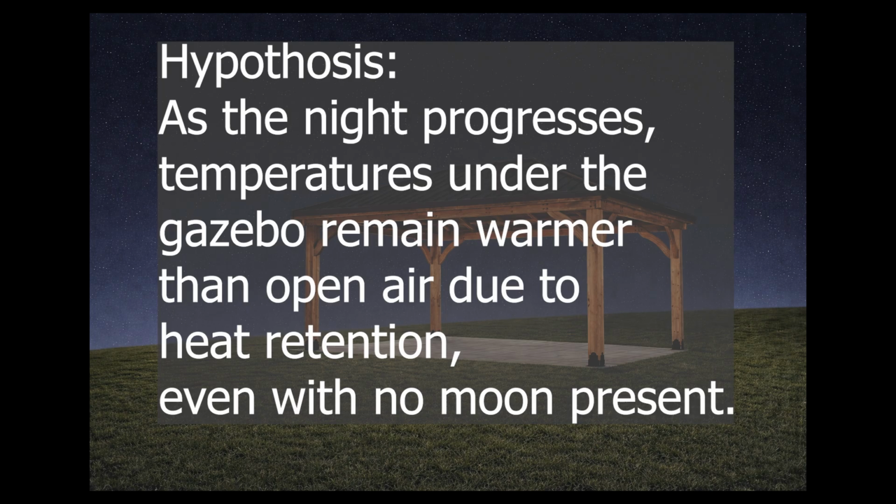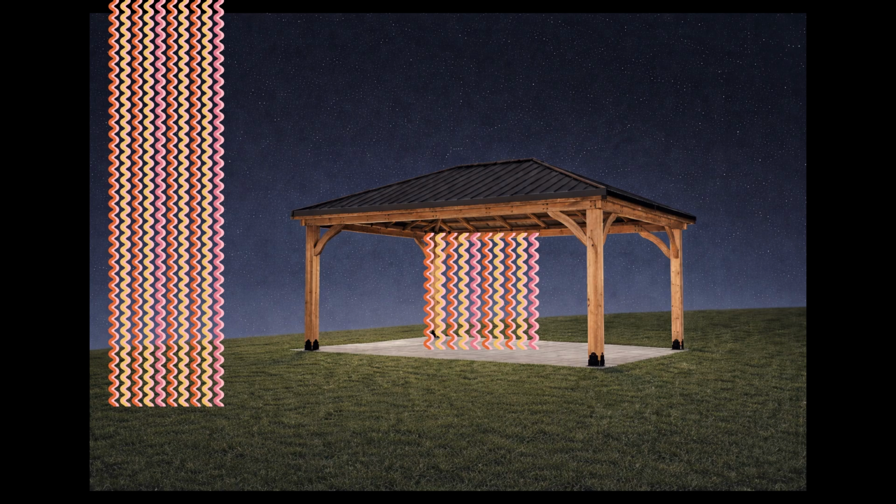Editor Debunker here, I forgot to finish that statement. So the other thing is, in the open air, there is nothing to prevent radiation from essentially escaping. Whereas under a gazebo or other people's experiments of a tree, that canopy or that top is preventing the heat radiation, whatever you want to call it, from escaping and causing a little pocket to hold some heat in. And that is why the shade looks warmer than the direct moonlight.